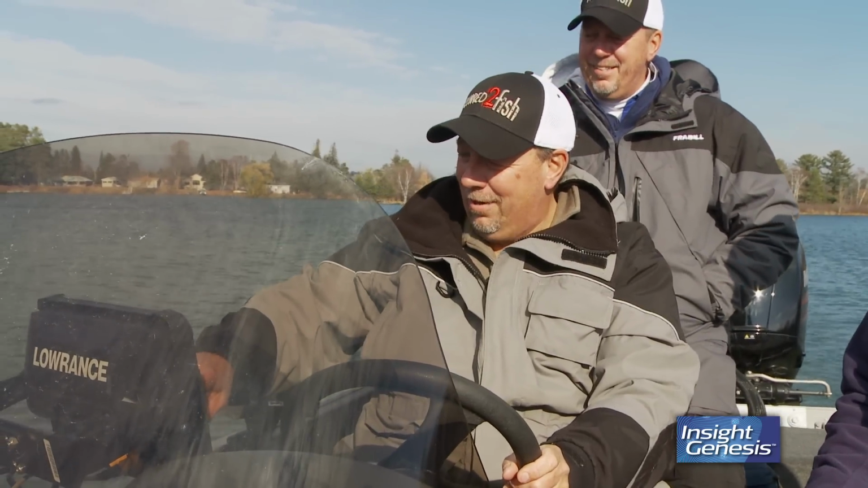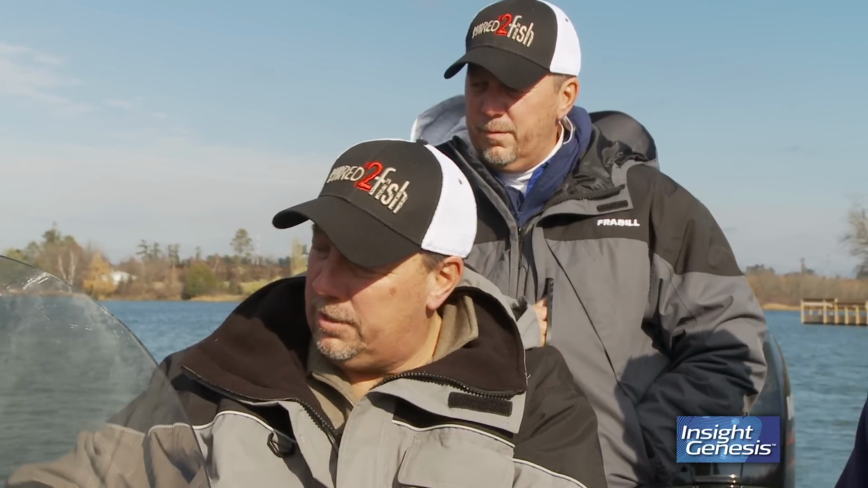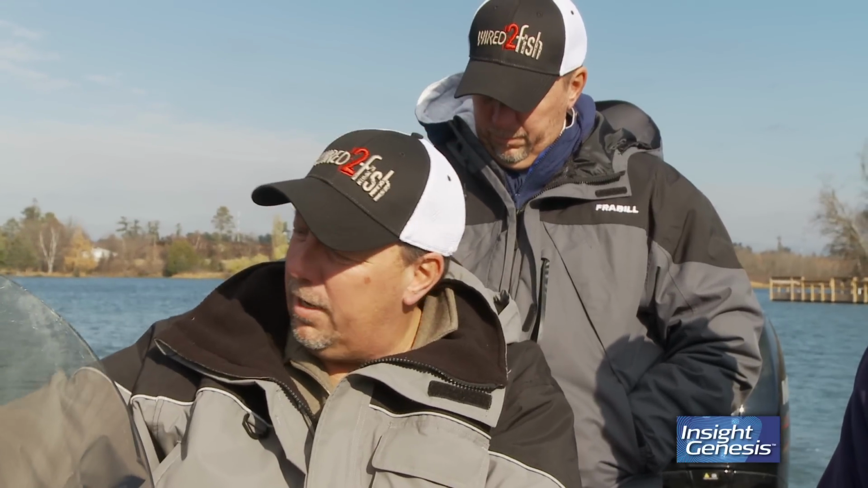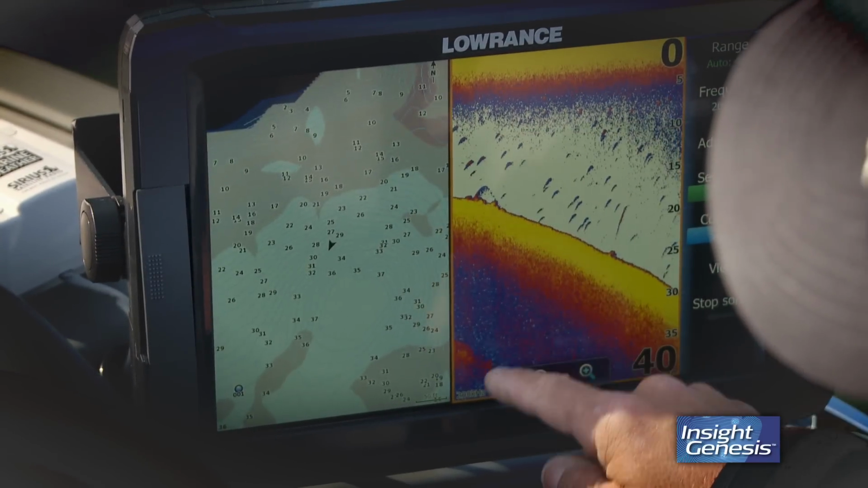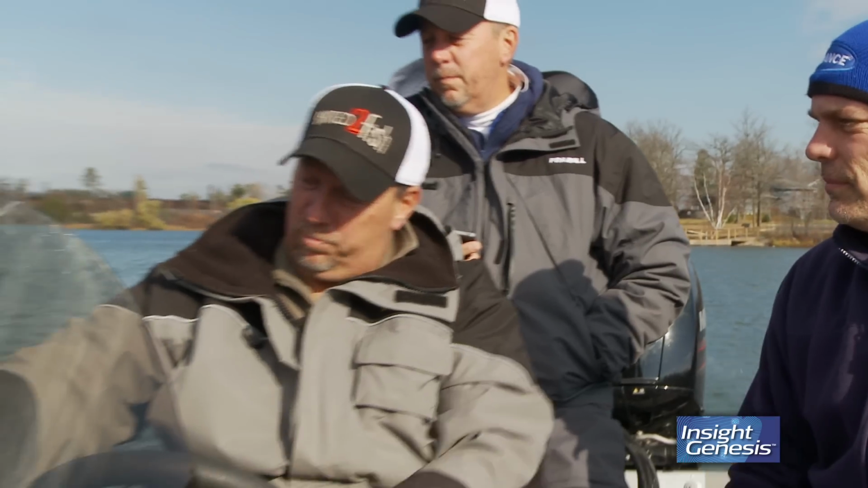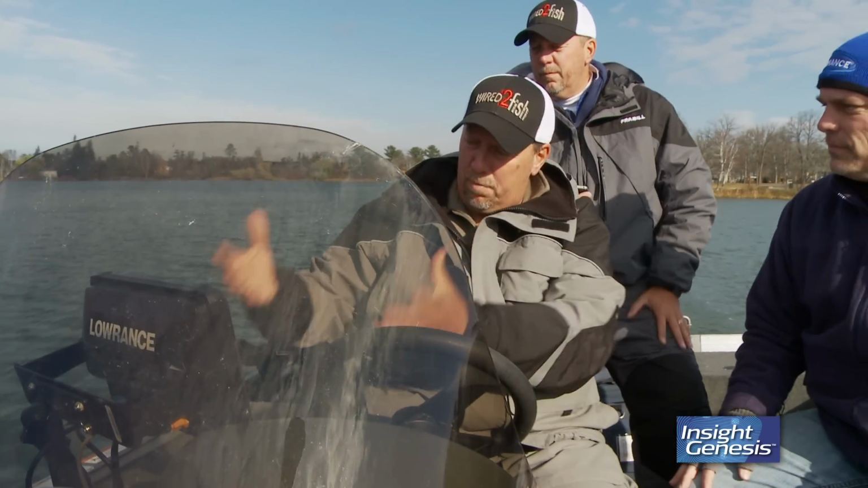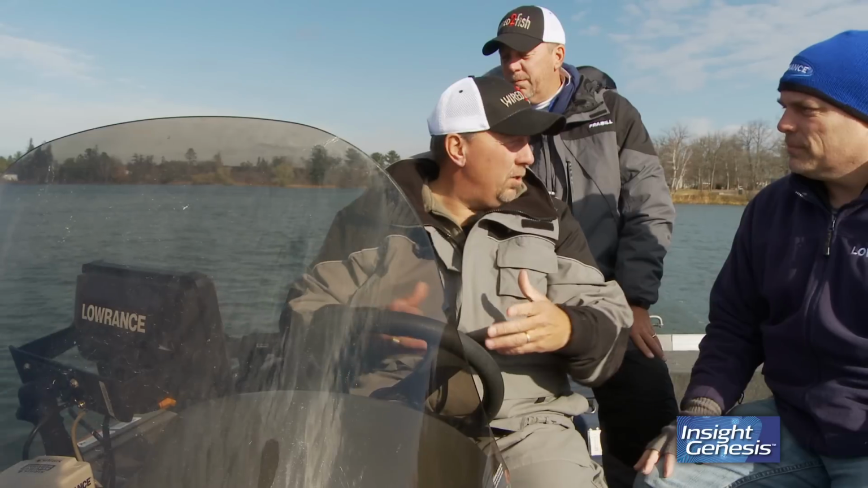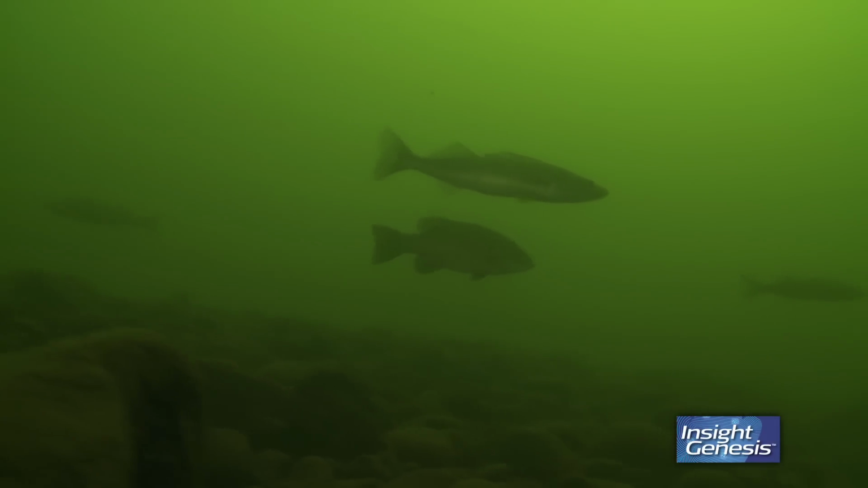Now what we're seeing here is we're showing the bottom composition from hard spots to soft spots. And you can see here we're going from a hard pan area into the basin area. You can actually see on the sonar signal where we have a double echo and it's getting soft. So we're losing that double echo, and it goes back to that bottom composition map. It shows us we're in a soft bottom area. So that's really important in regards to fishing, knowing where those transitions are from hard bottom to soft bottom.